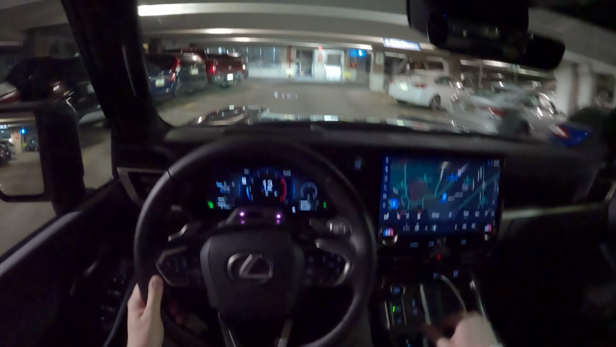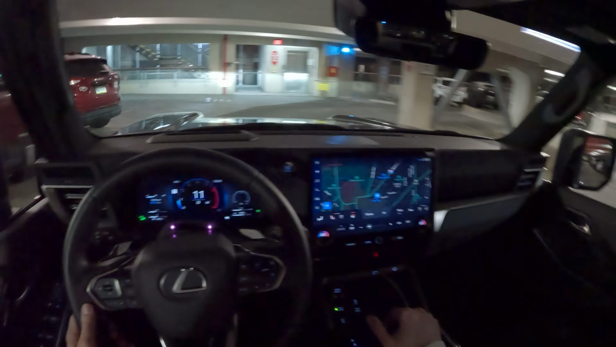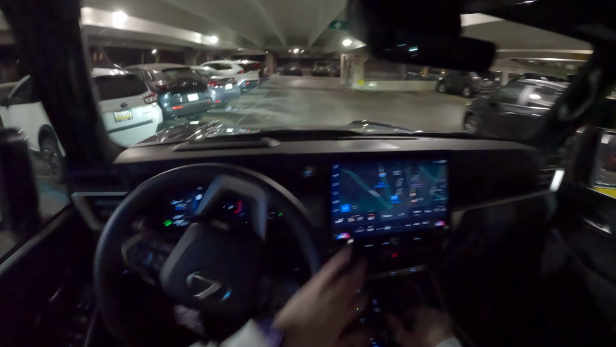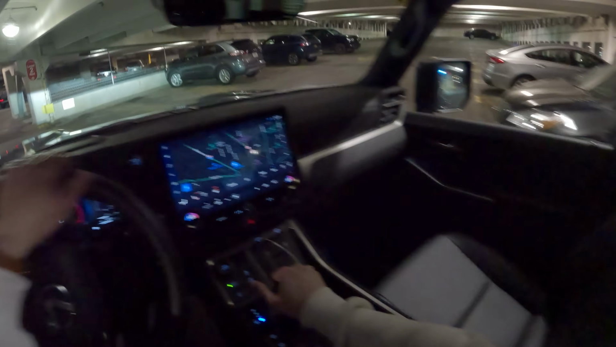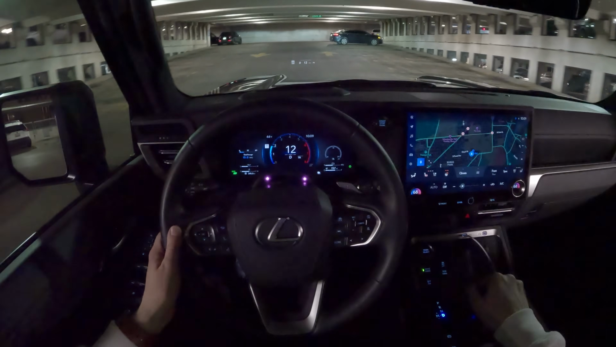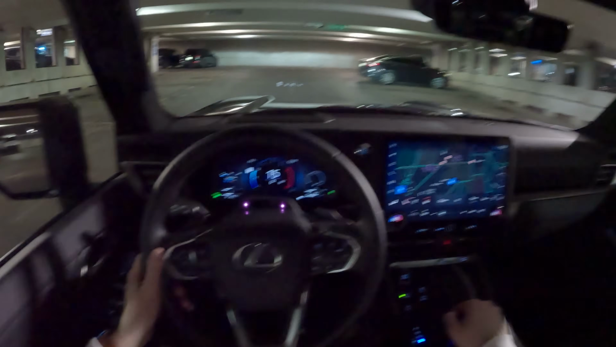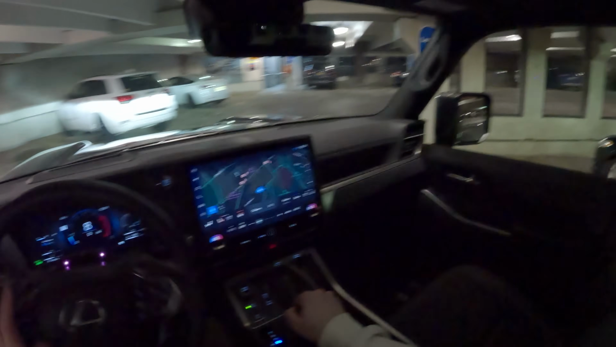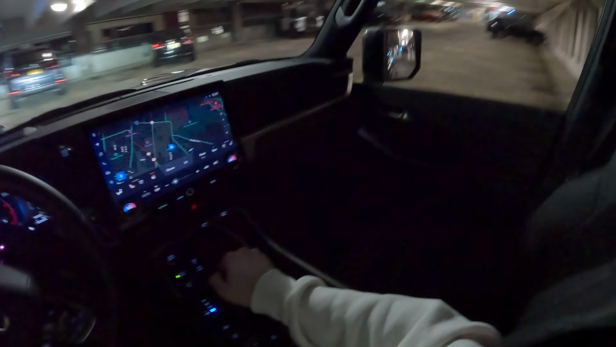I know we didn't give you much info about the GX on this night drive, but that's not really the point. Kind of just want you all to take in the driving experience, see what this thing looks like at night, and kind of just get an idea of what it's like to live with this GX, hear all of its little sounds that it makes.